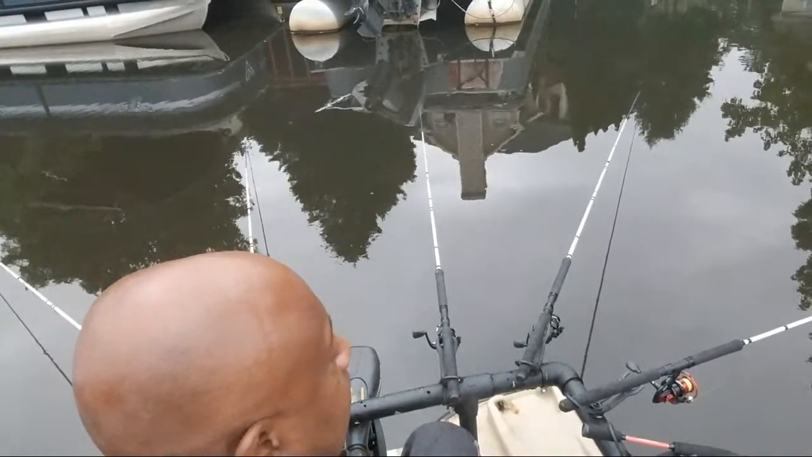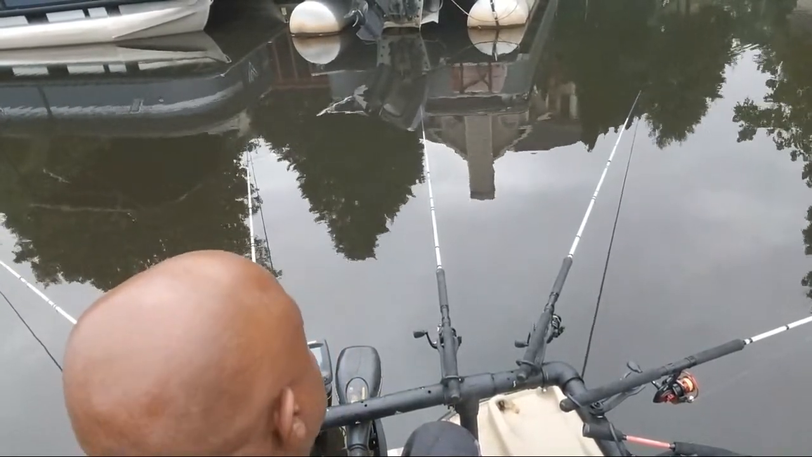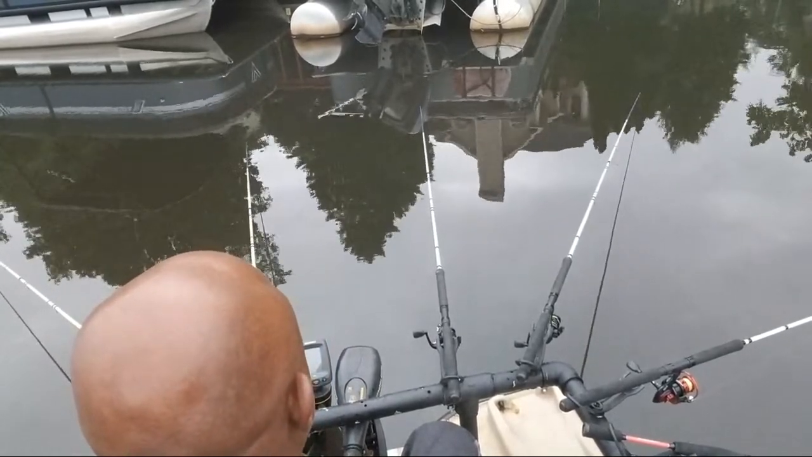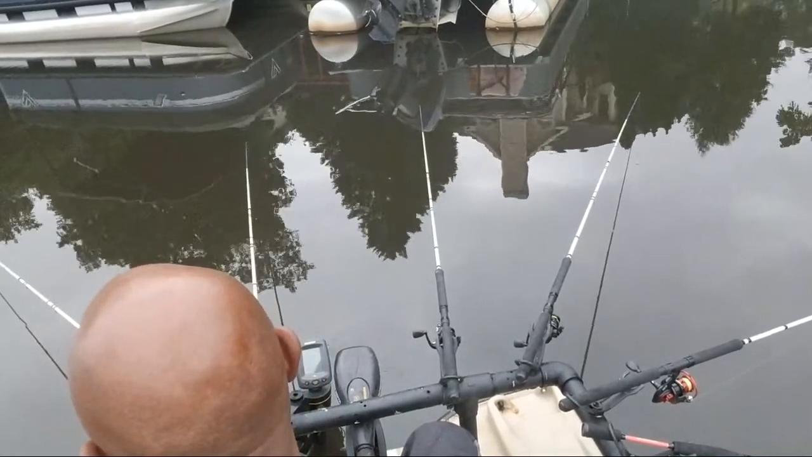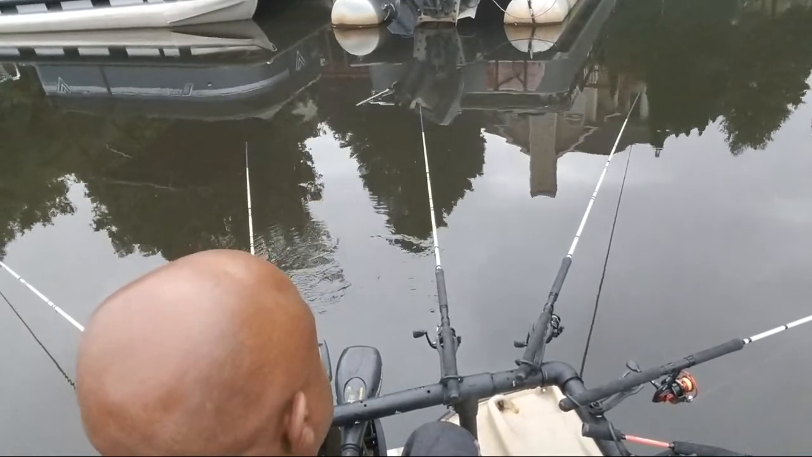Maybe it's the water temperature altogether, because they're not biting over here either. I don't want to get too close. They're not biting here either.